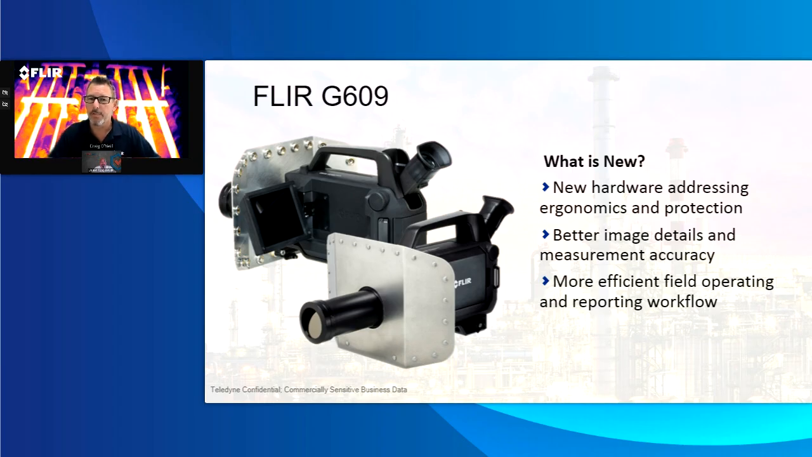But we provided better image accuracy, better details, more efficient workflow, from an LCD screen that's a touch screen all the way down to the workflow, with the camera connecting with the software, connecting with cloud-based stuff, cloud-based storage that's built into the camera.